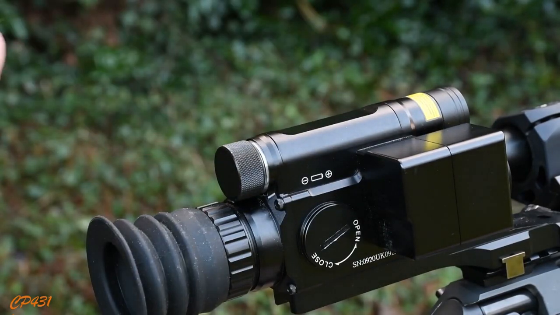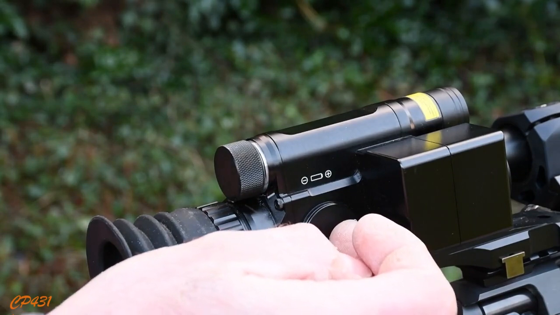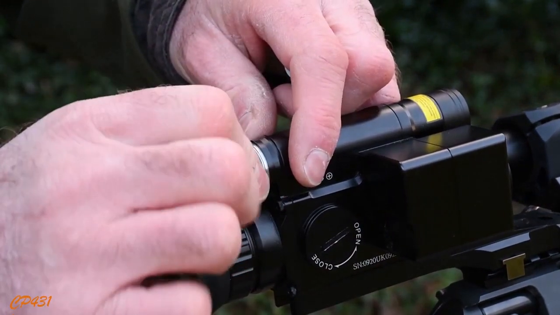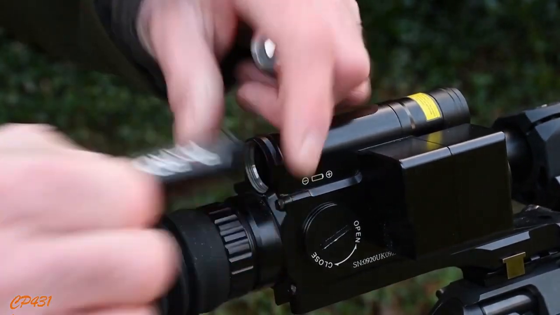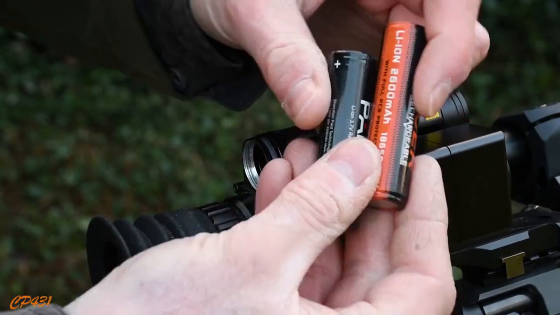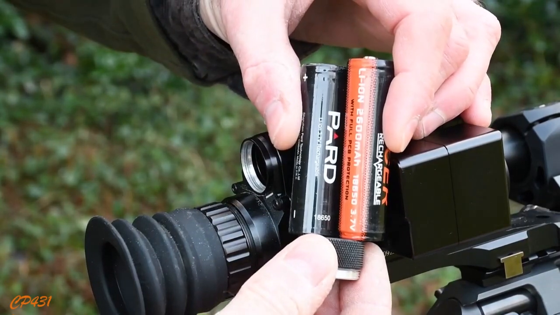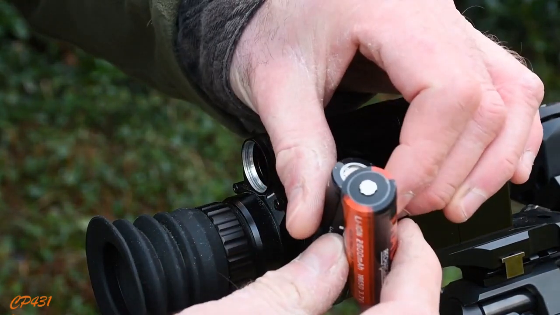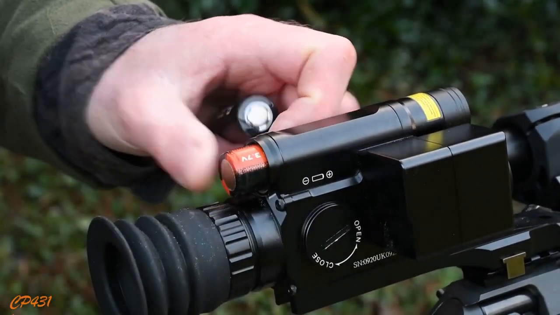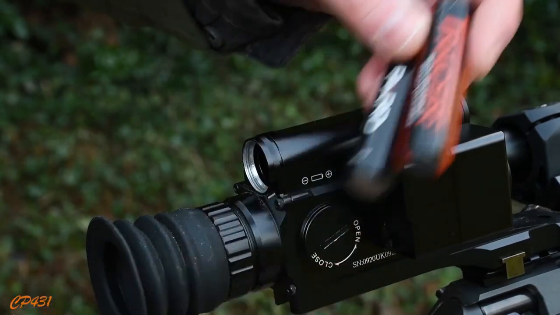PARD suggests an 8-hour runtime from the onboard 18650 battery, and of course you can have additional batteries and swap them over so you've got spares, although it will also run from the USB port with an external power supply. But if I remove this battery, which actually says on it 18650, and I put that next to a regular 18650 battery, you'll notice they are in fact a different size, and they've also got a different positive terminal on the end, and that battery is longer and it will not fit in there. So when is an 18650 not an 18650?